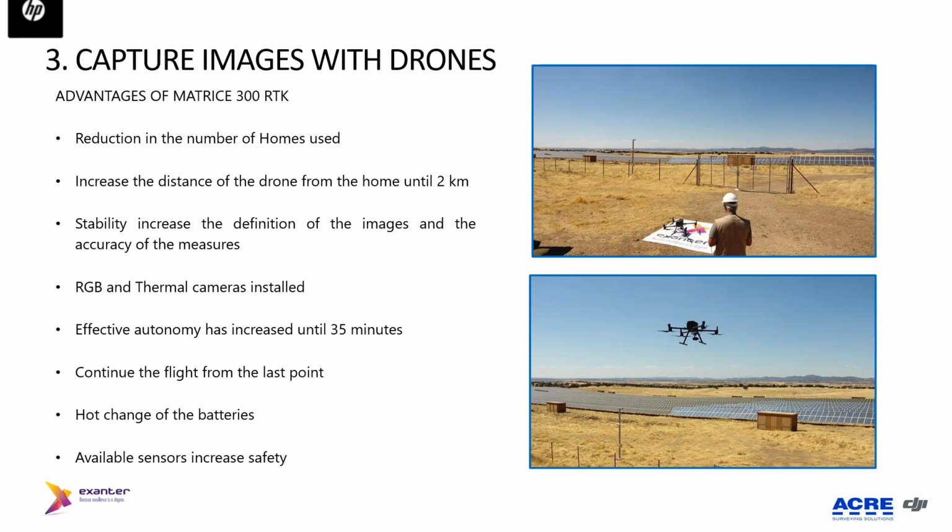We can reduce the number of home returns during the inspection. Remember the picture I showed you of the Mula plant. From one side to another, we are talking about 8 kilometers. That is not in the city, so to go from one side to another, you are not.